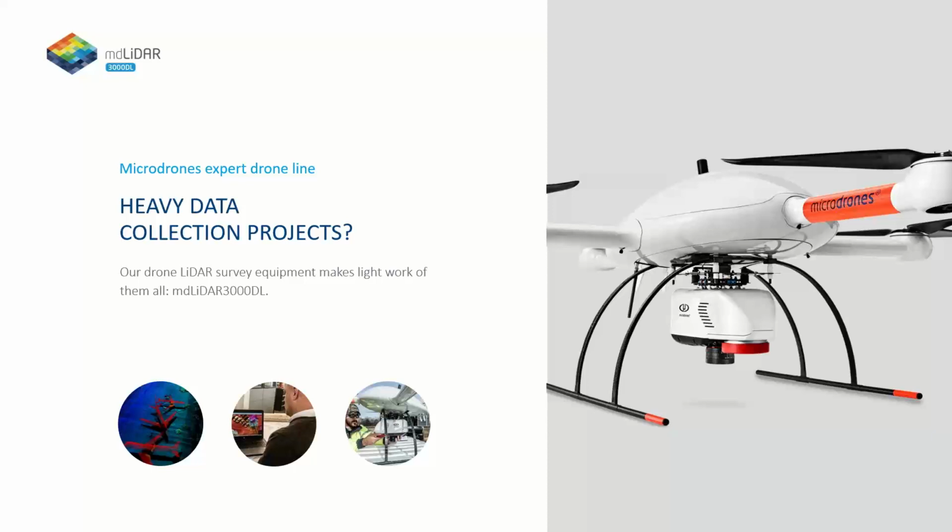In a lot of cases, we might get 2,000 points per square meter where those scan lines overlap on the edges. So this sensor is great for corridor mapping, and if you wanted to map structures or smaller areas that you need a lot of detail on.